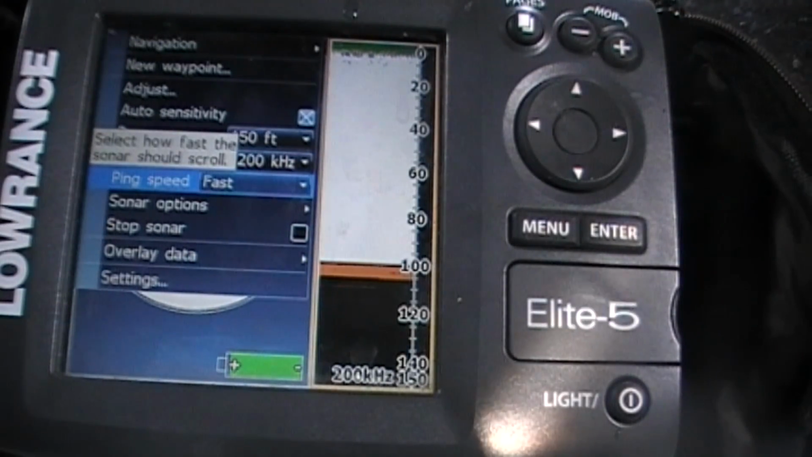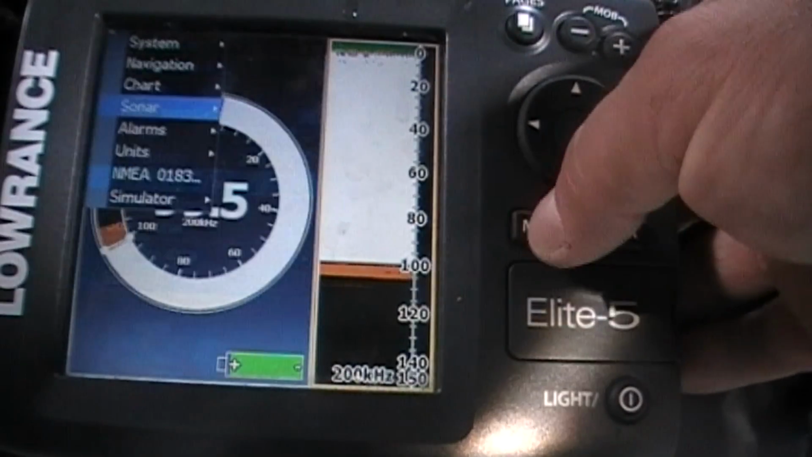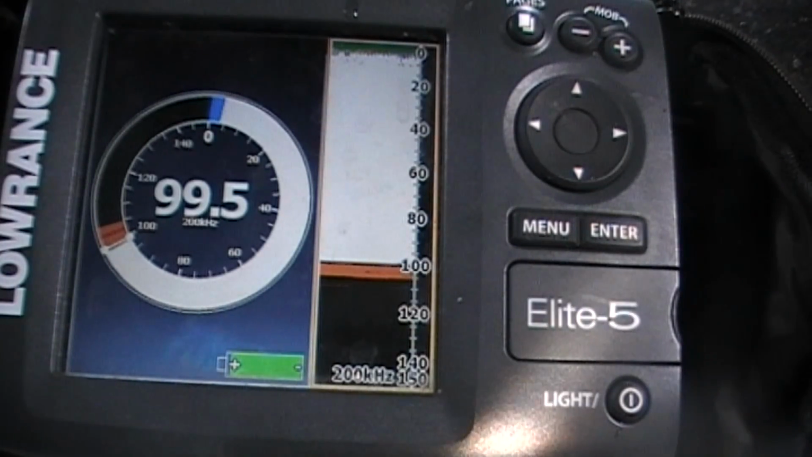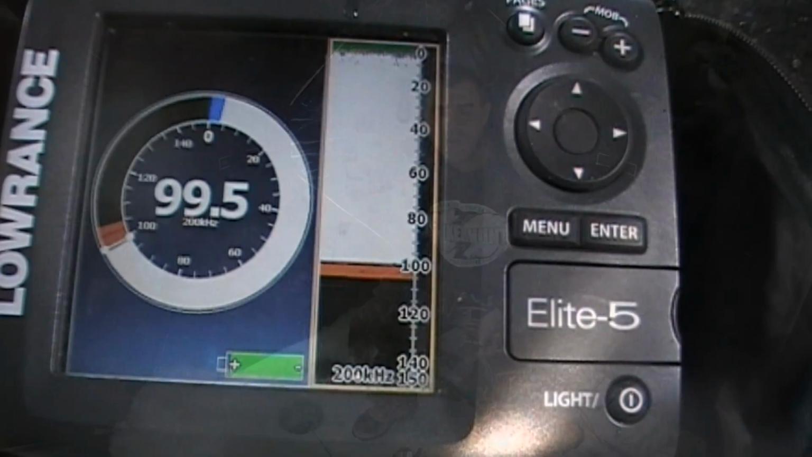Okay, so that's basically my settings. I don't really play with anything else as far as that. It does do quite well.